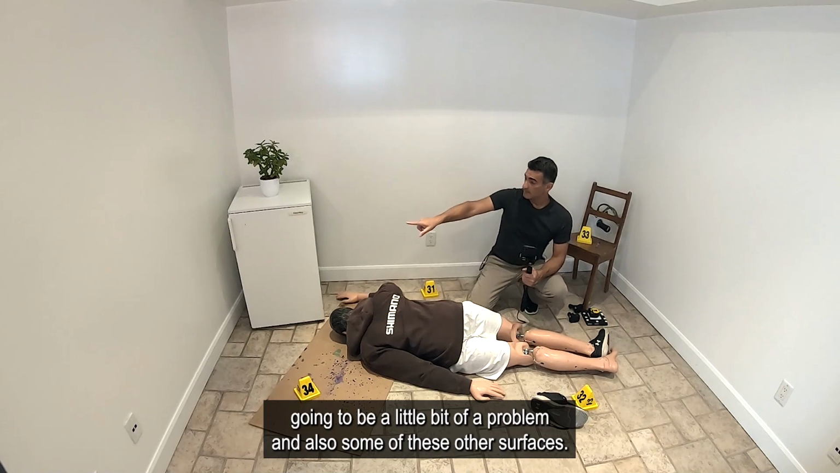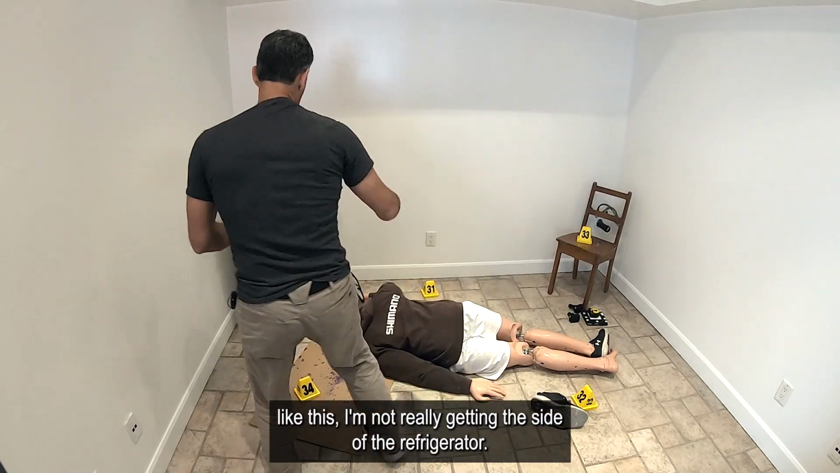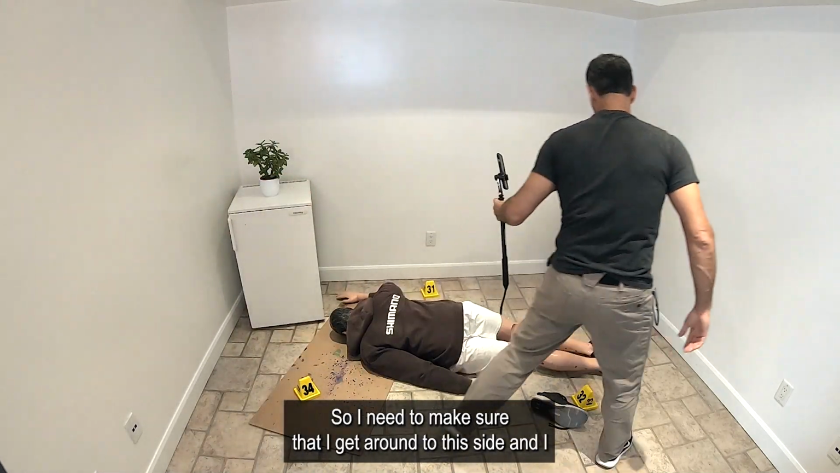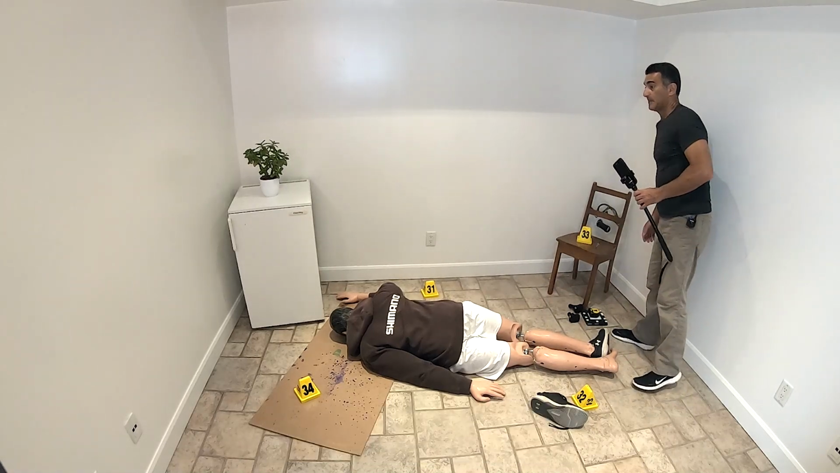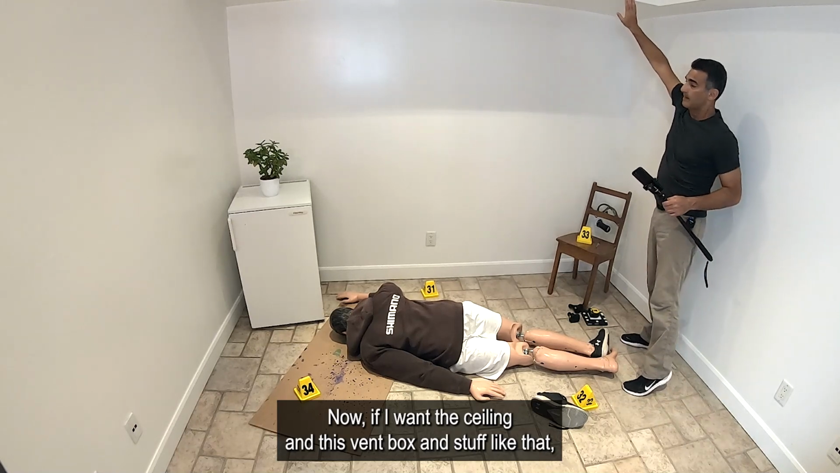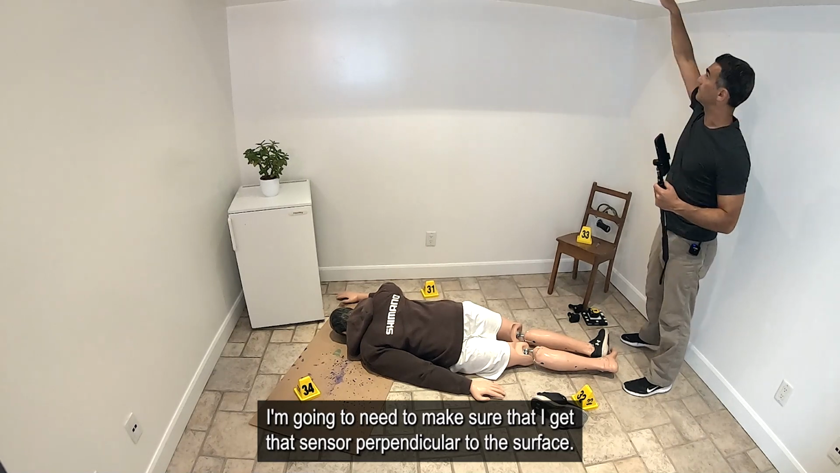And also some of these other surfaces. If I'm scanning from here, like this, I'm not really getting the side of the refrigerator. So I need to make sure that I get around to this side and scan it more or less perpendicular. Now, if I want the ceiling and this vent box and stuff like that, I'm gonna need to make sure that I get that sensor perpendicular to the surface.